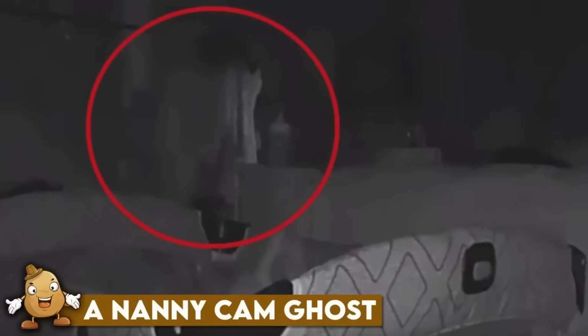A nanny cam ghost. This creepy video has surfaced online that shows a nanny cam capturing a ghostly figure lurking behind a baby. The parents claim that they have noticed this strange activity before, with their baby being scratched, but this is the first time they were able to capture it on camera.